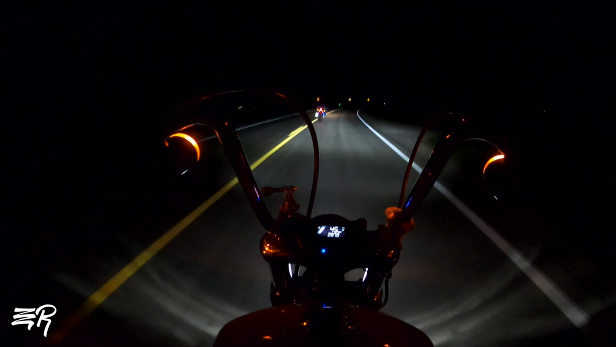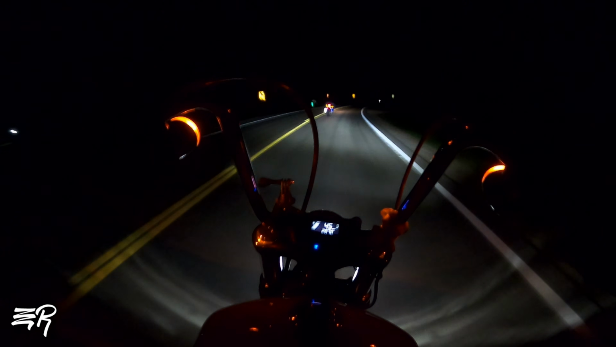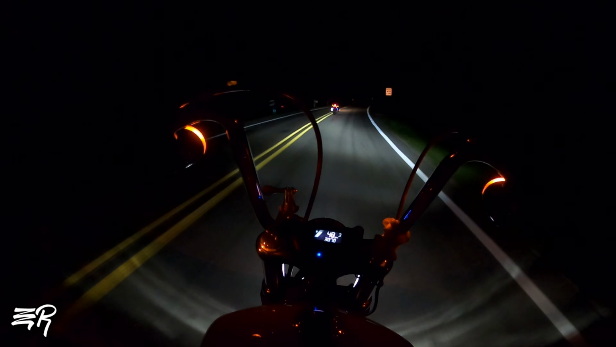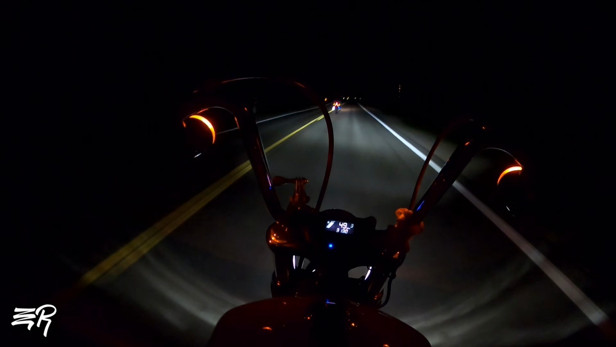So if you're somebody that has never ridden at night before, I definitely recommend giving it a try with a route that you're familiar with. You can either go by yourself or go with a friend if you want to be extra cautious.